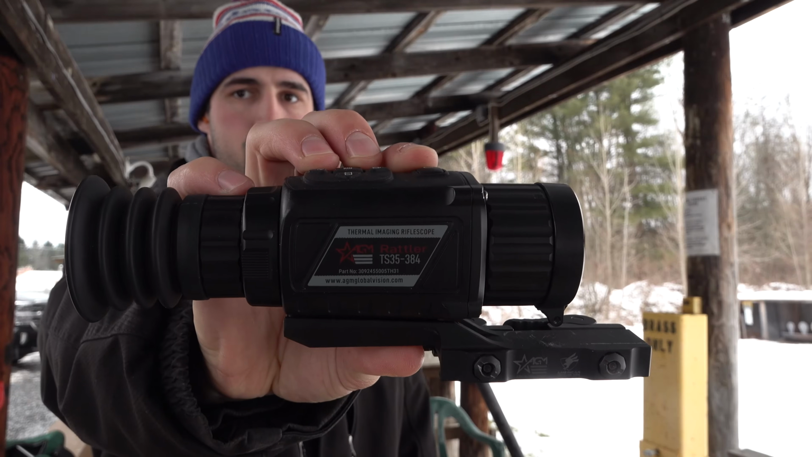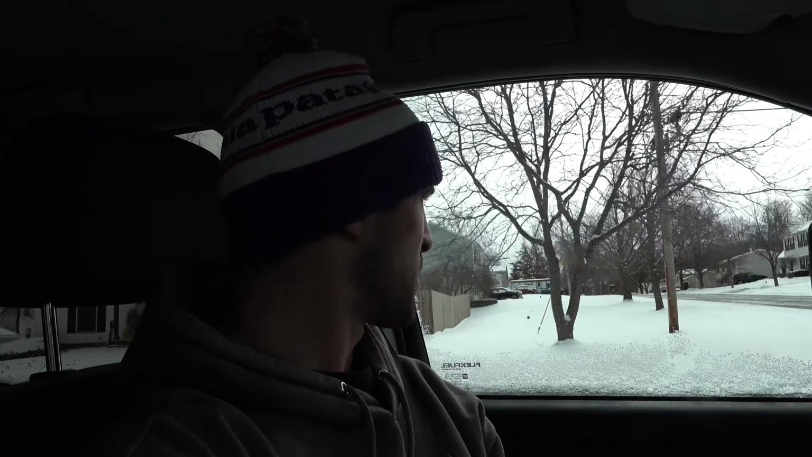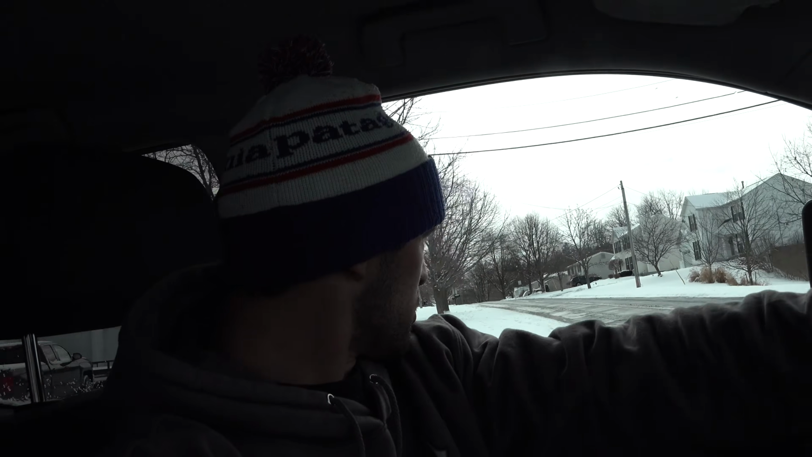Gonna be a little different video, headed to the range right now. Going to be sighting in my thermal. It's an AGM Rattler TS35-384. I've had it for about a year now and have it pretty dialed in, so I'm gonna share some little tips and tricks I have for it, just sighting it in.